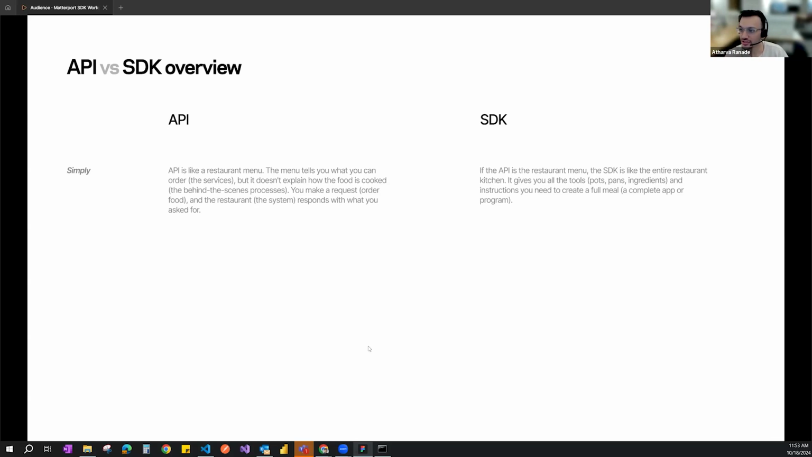So if an API is a restaurant menu, the SDK is the entire restaurant. You get the whole set of tools, the pots, the pans, the ingredients, everything as a part of it, which would then enable you to work with it. But what's important to understand, the nuance here, is that it's still specific as to what pans, what pots, what ingredients you get based on which SDK you're using. So a Matterport SDK would give you certain tool sets, which would be different than another SDK that you're using, which would give you a different set of tool sets to work off of. And that's what's important when deciding if you want to use an API or SDK for this.